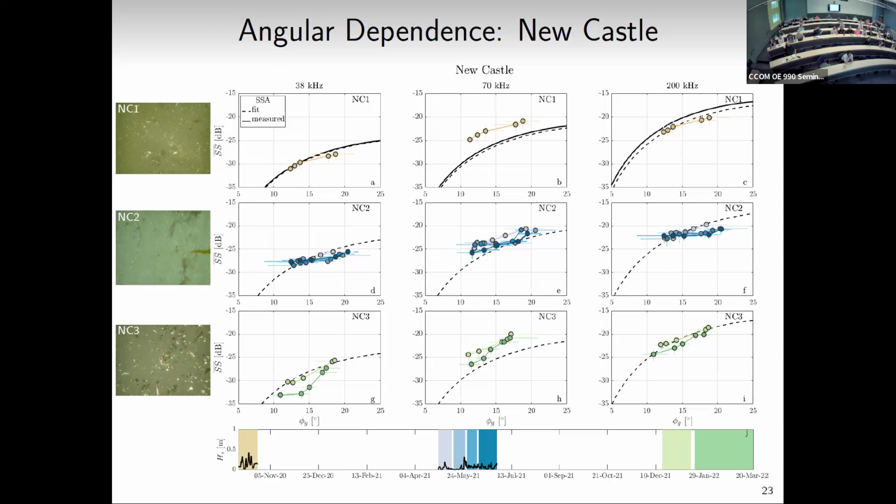I've got the significant wave height down here, showing you times throughout the 2 years when those were collected. And so the circles are all our measurements. I've broken up some of the deployments into 2 or 3 or 4 parts. Let's look at just this top panel here. The black line is the prediction using our measured roughness parameters. And at 38 kilohertz, great. I mean, that's amazing. I feel like I just drew that on. I think that's what Tony said. He's like, oh, did you fake this data?